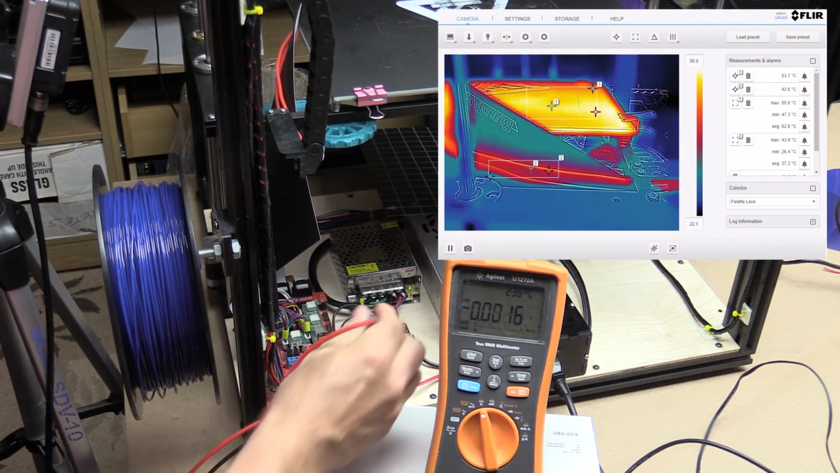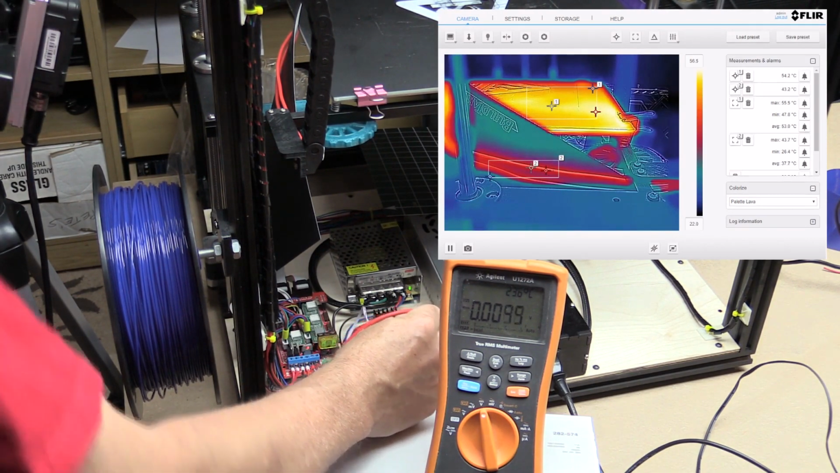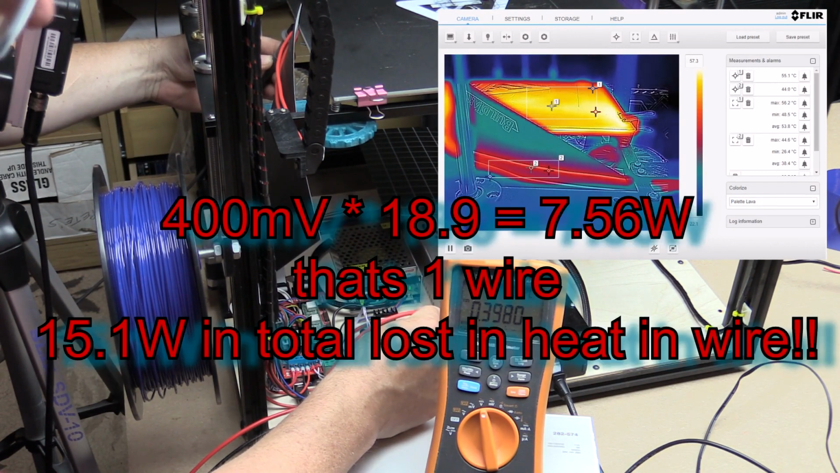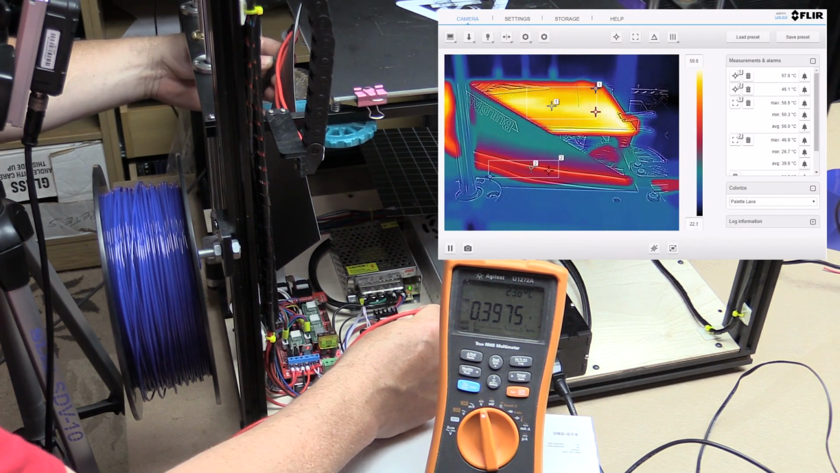But let's measure the volt drop on one of these wires now, the 16 gauge ones, to the heat bed. Right, this is just one half, and we've got 400 millivolts, which is insane. All right, 400 millivolts at 20 amps, so 2 4s are 8. So we're dissipating 8 or 9 watts in just one wire, and we've got 2 of them. And these wires probably now are getting quite hot.